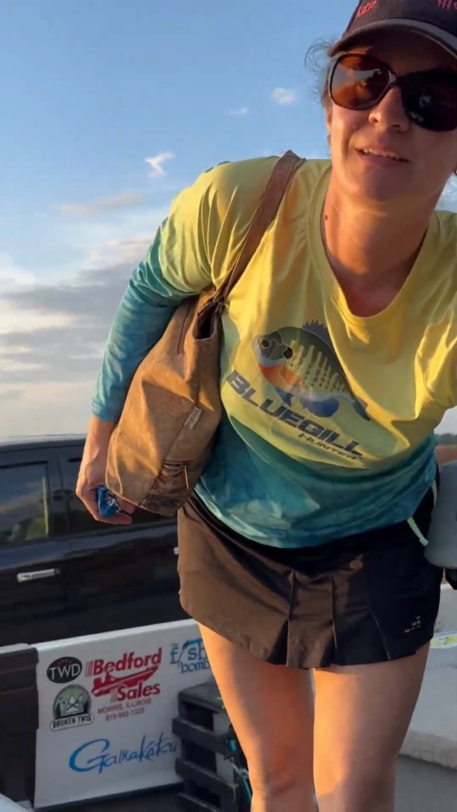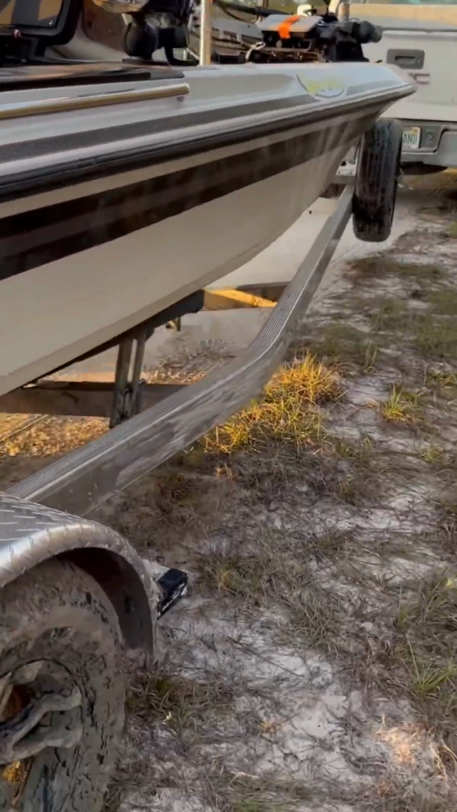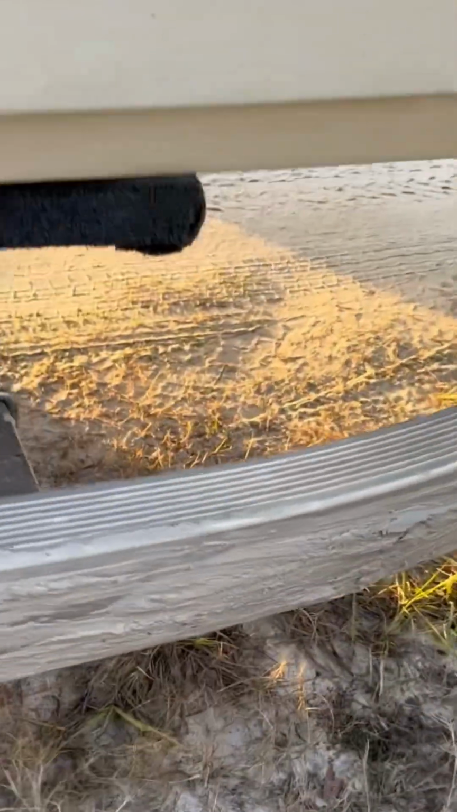Got a little sketchy. Yeah, the things we do to find fish. Mud was all the way up to there.